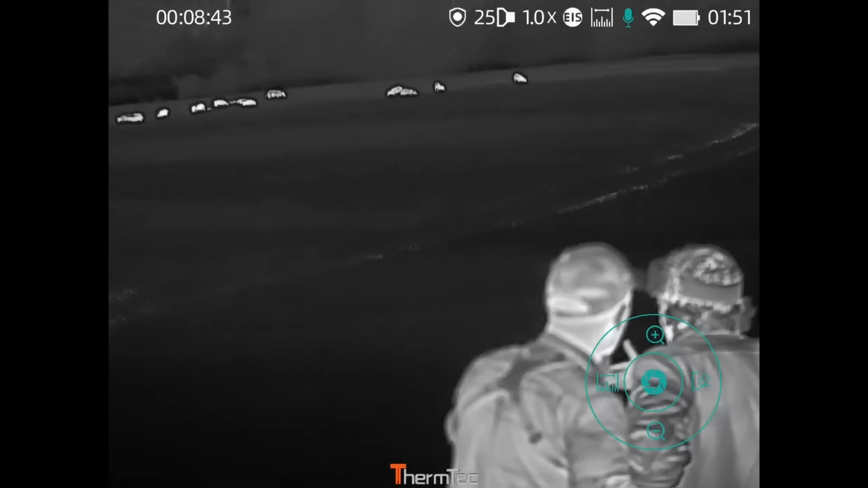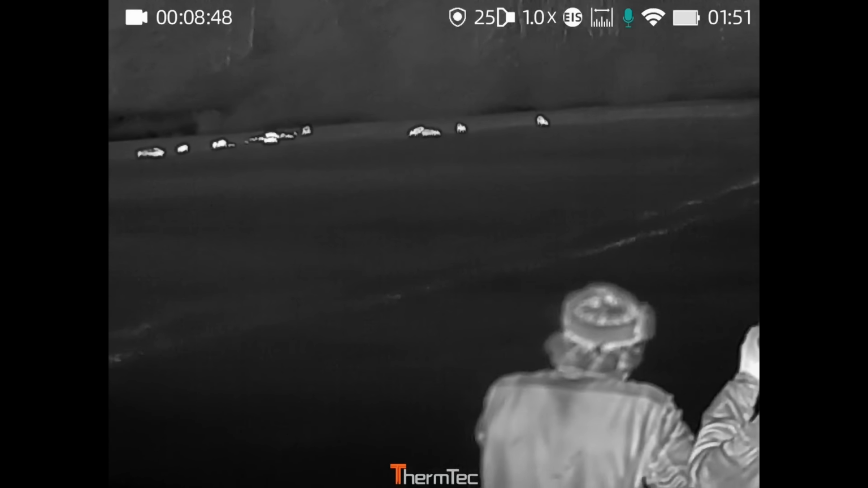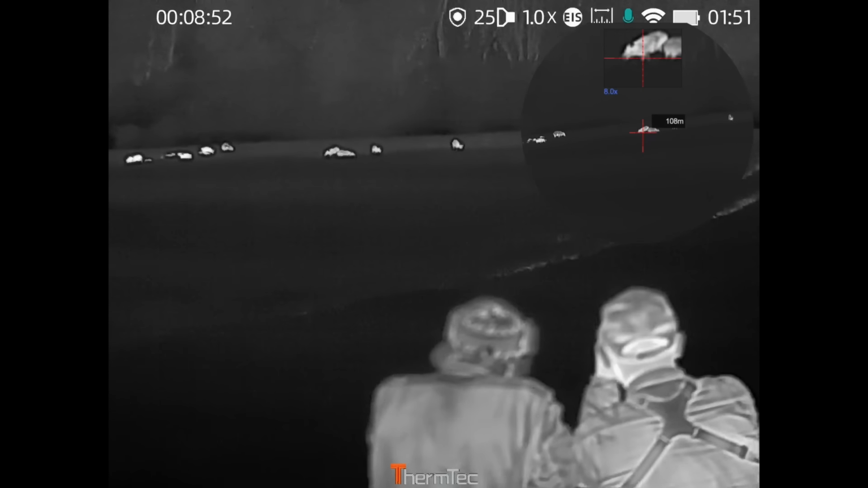We spotted a suitable animal, but it didn't present a clear shot yet. So the waiting continued. Patience is key in moments like this.